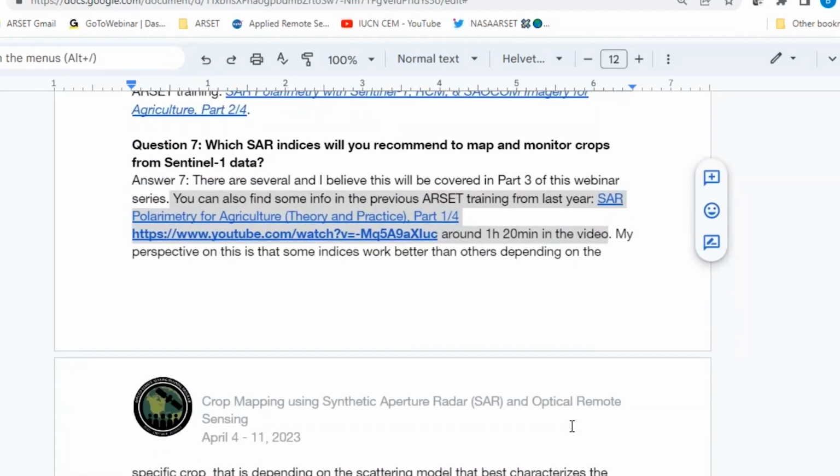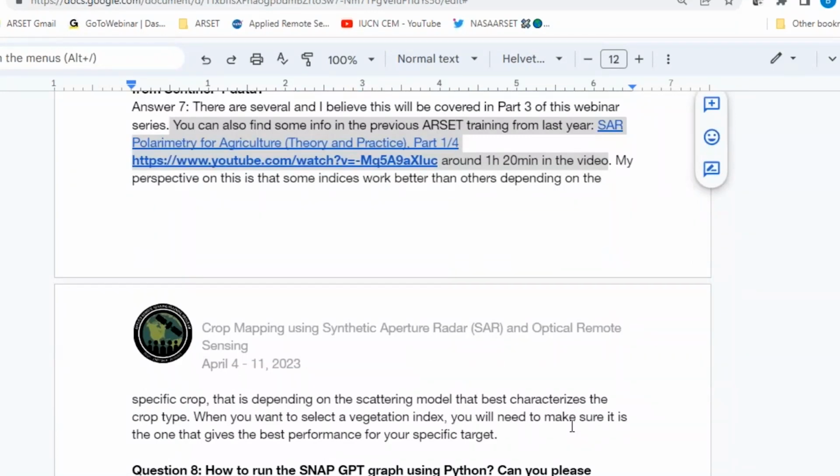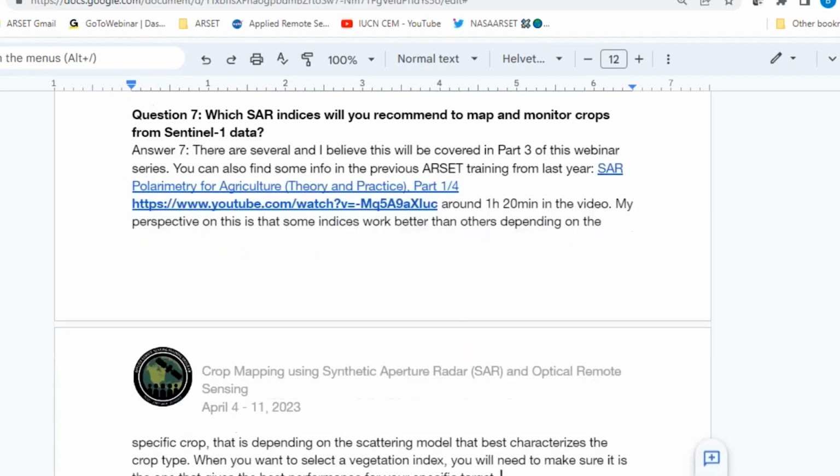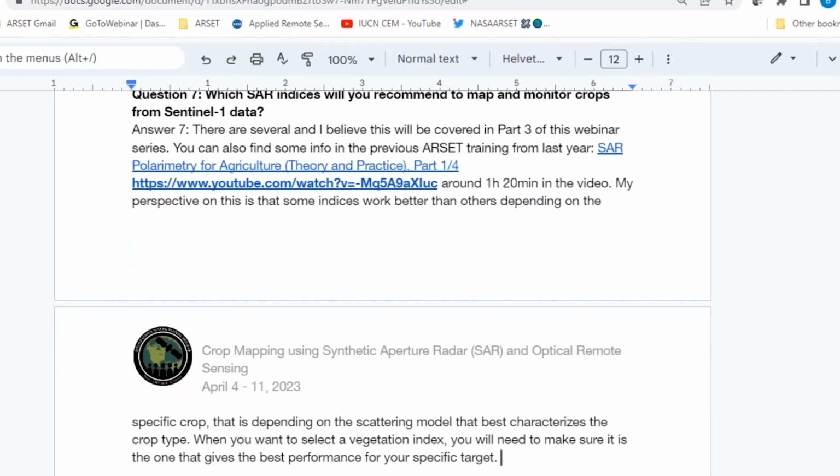It really depends on the type of vegetation you are dealing with, so the type of polarimetric scattering model that best fits that type of vegetation. Some indexes are more sensitive to a certain type of model, some others are sensitive to another type of model. So I think there is not really one that performs best. You will need to check what you have in your data, try several, and see the one that gives you the best accuracy.